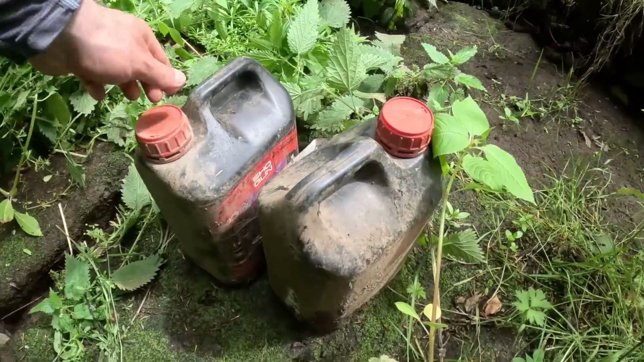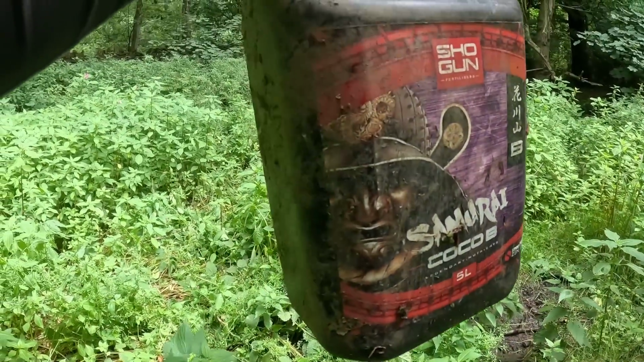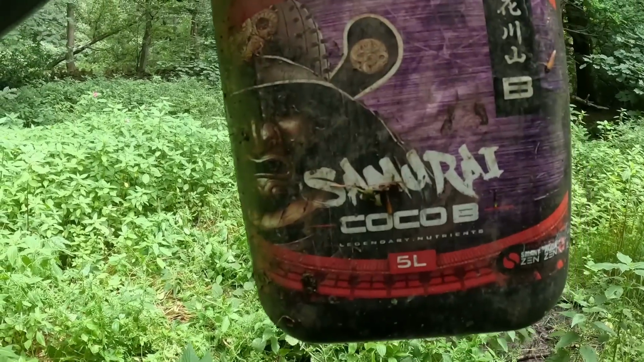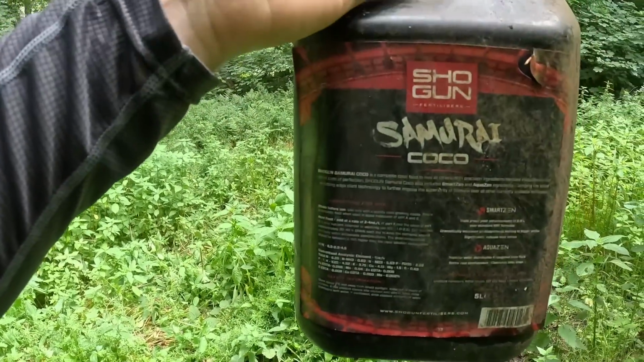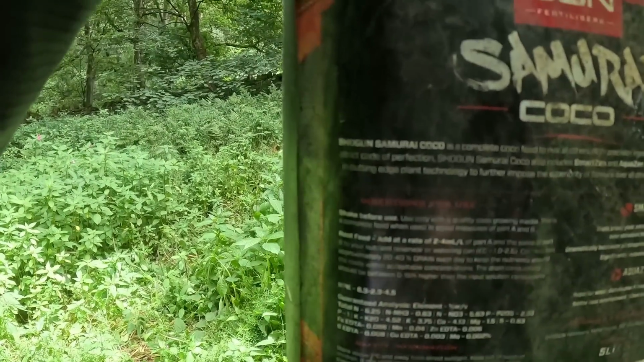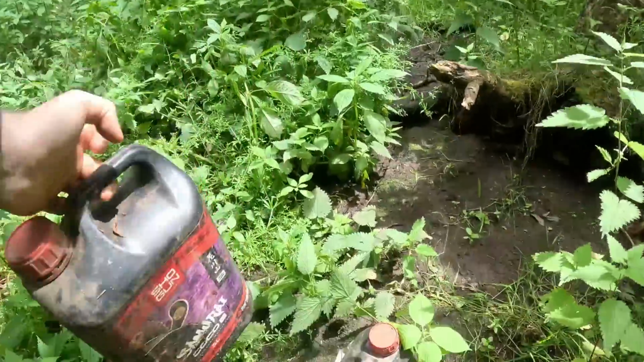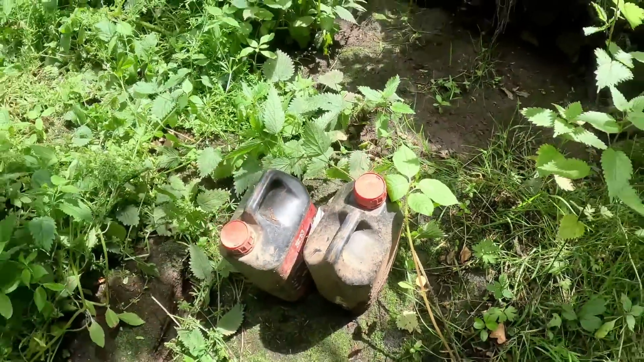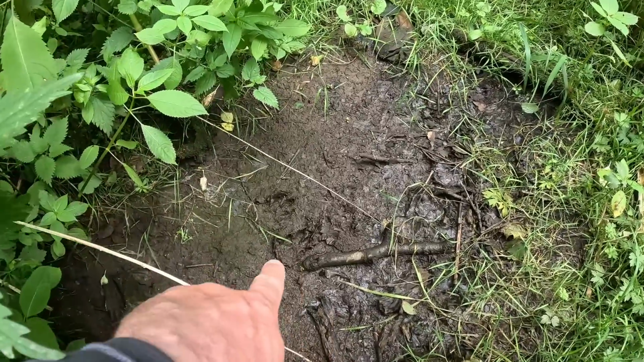So I've just come across these. Both identically the same. They've been here a while. So we do have some footprints here.